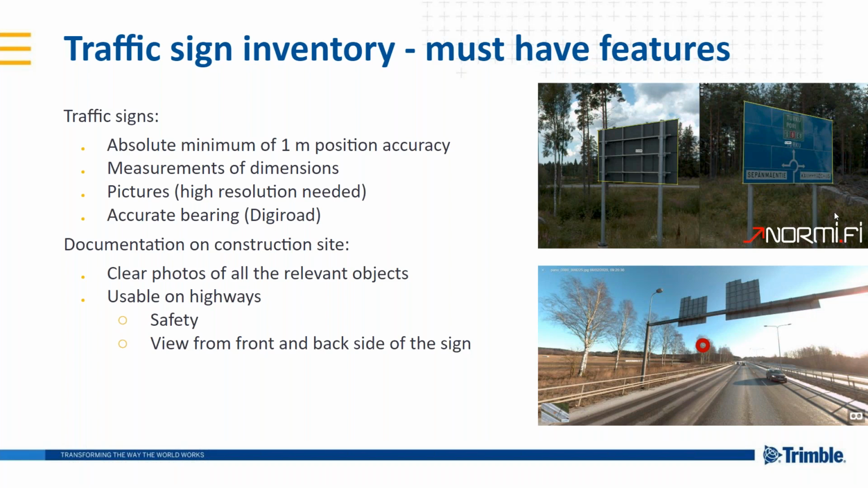Also, one key thing is that in many cases we need pictures from the front and back side of things. For example, the bottom picture: if there is a very large sign, we have to know what kind of portal is used and what kind of attachment systems we have to use.